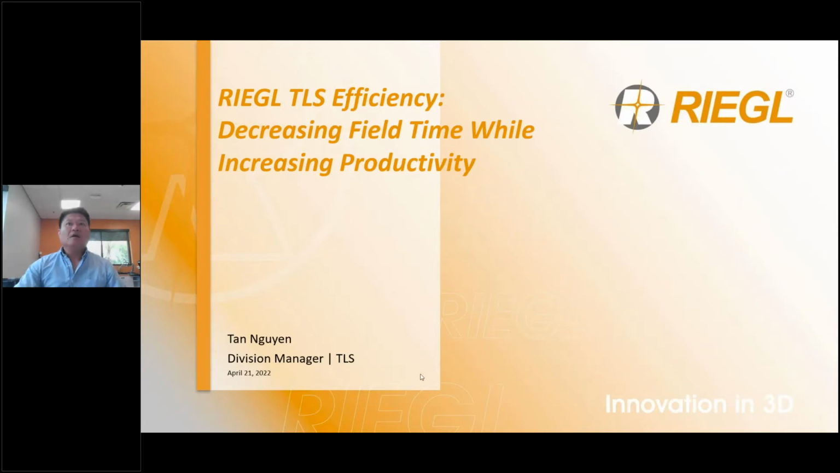Okay, here we go. All right, so this webinar is going to be about efficiency, right? So scanning with the VZ400i. It's a fast scanner, but you got to have your setup properly, and you got to have your control layout properly. And we'll talk about all that.